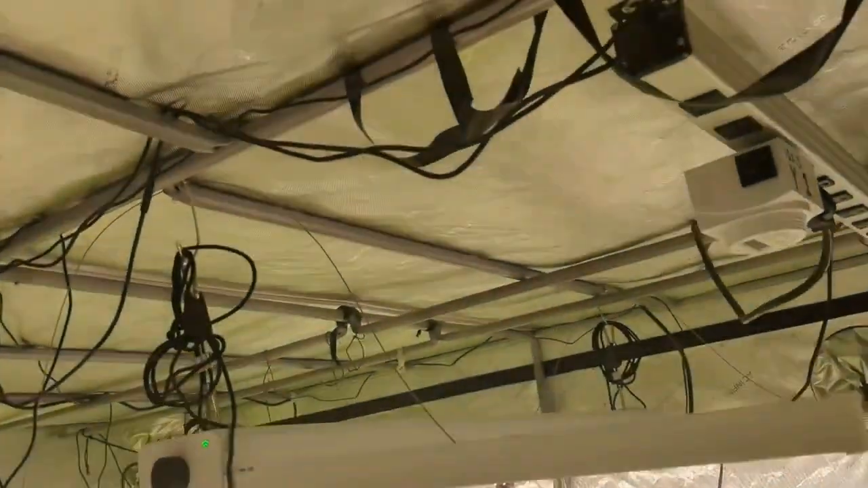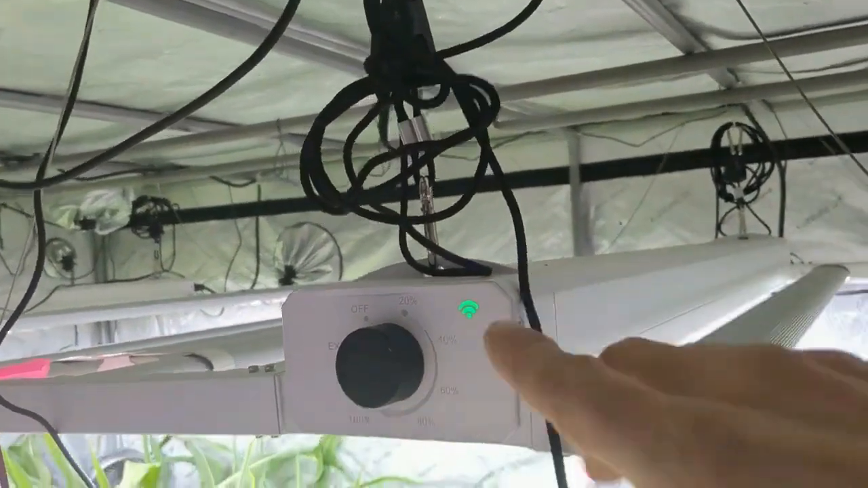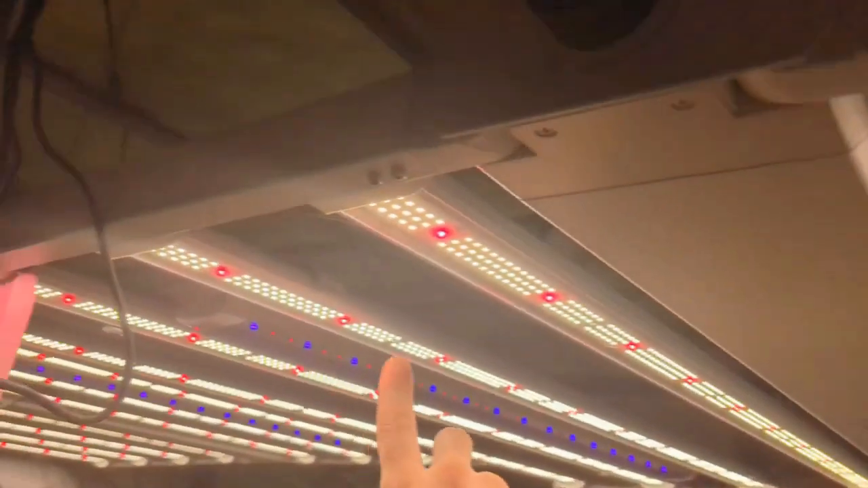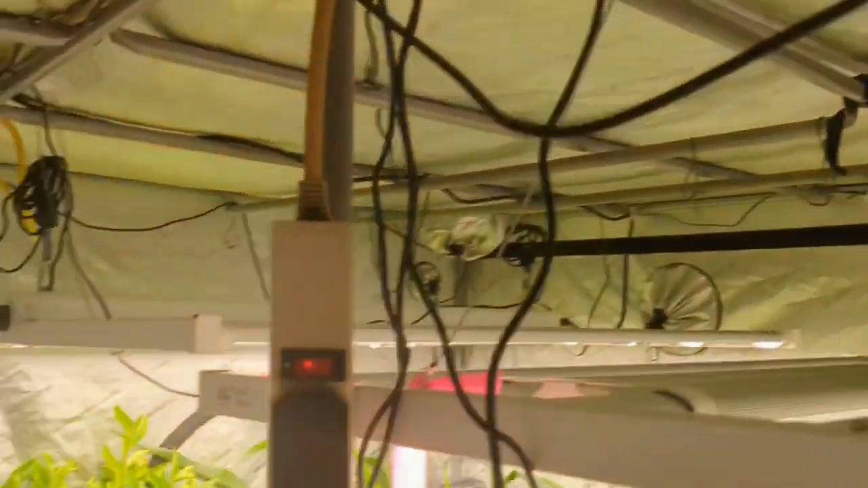So first, from a visual perspective, we'll just take a look at what we're going to look at here. There's the Metagrow lights, the timer, light bar, ballast, infrared, UV supplementers on the sides, your main light bars.